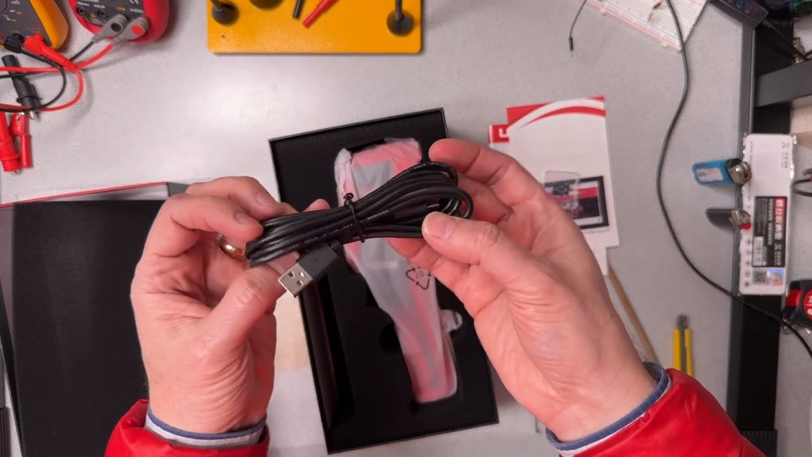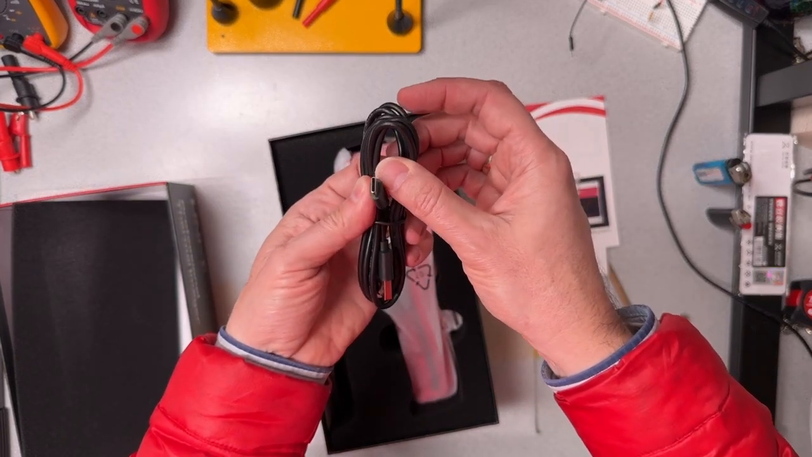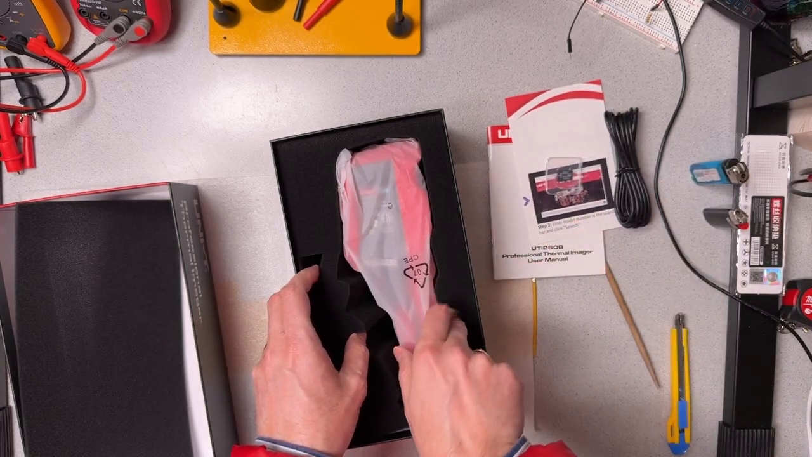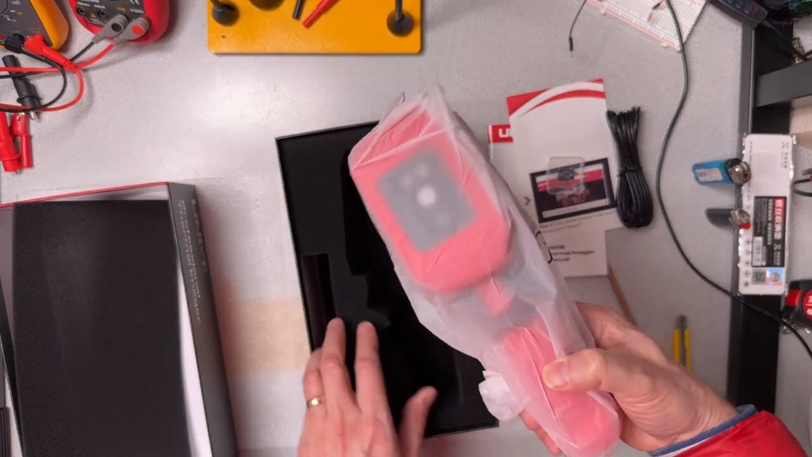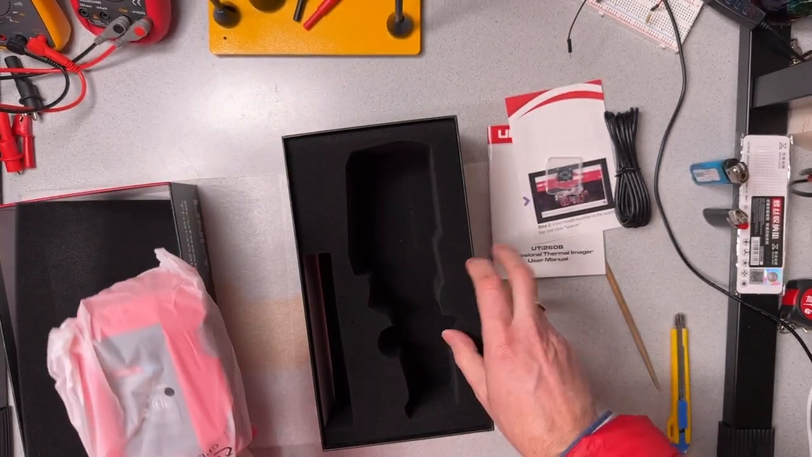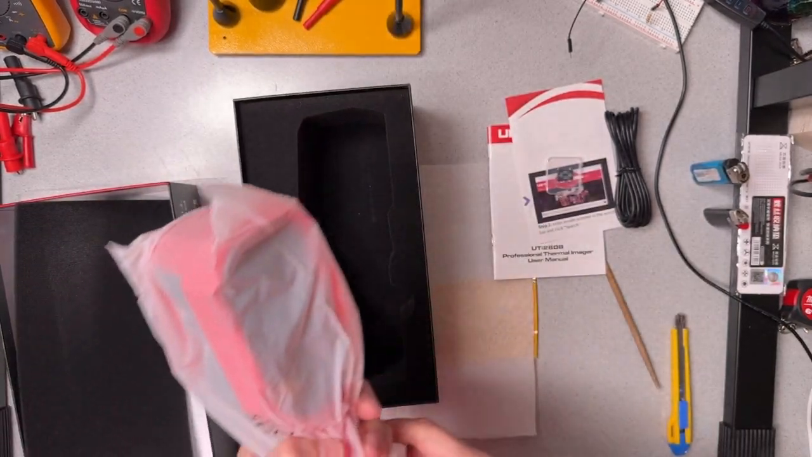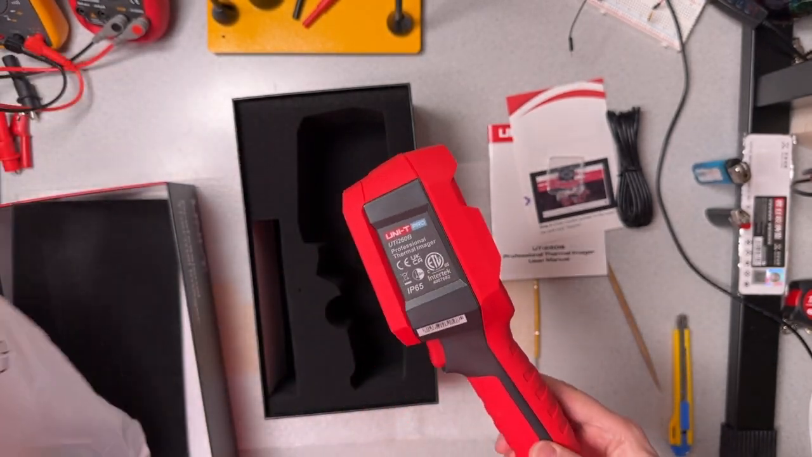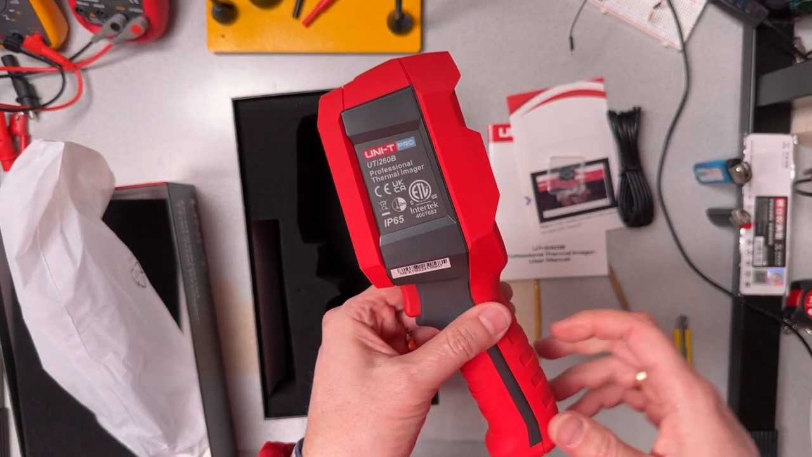Then we have a USB-A to USB-C charging cord. So this item has, I believe, a rechargeable battery. And the camera itself, and that's everything that's in the box. It's nice of them to include the SD card. And so we can see here that